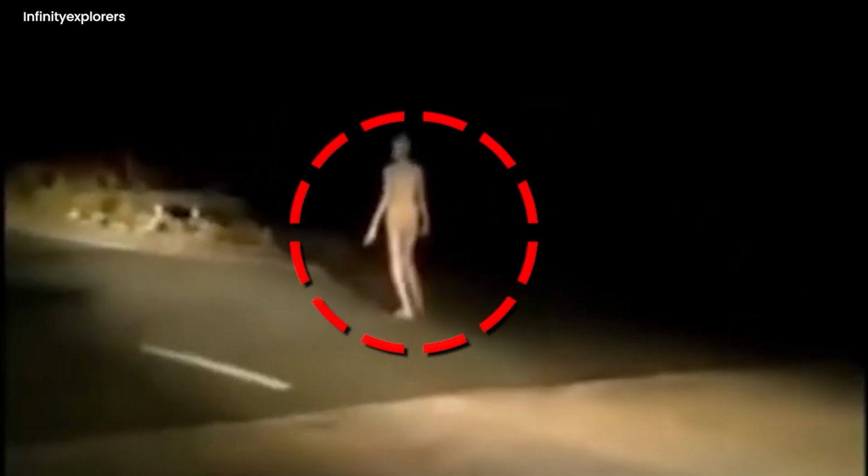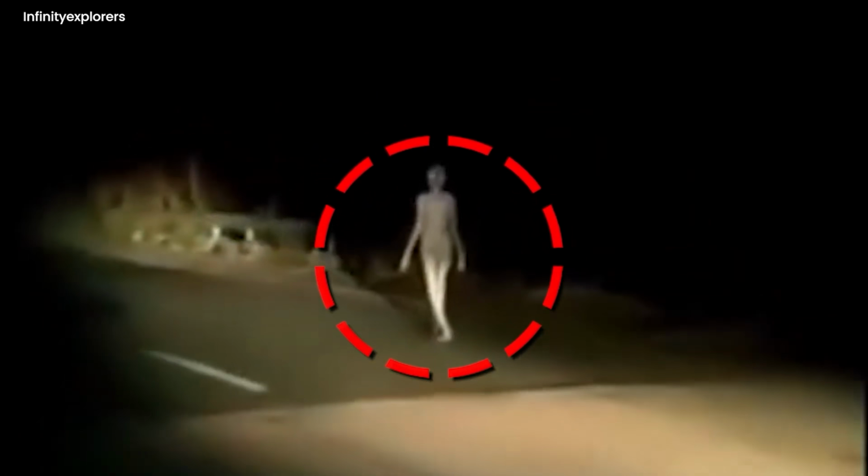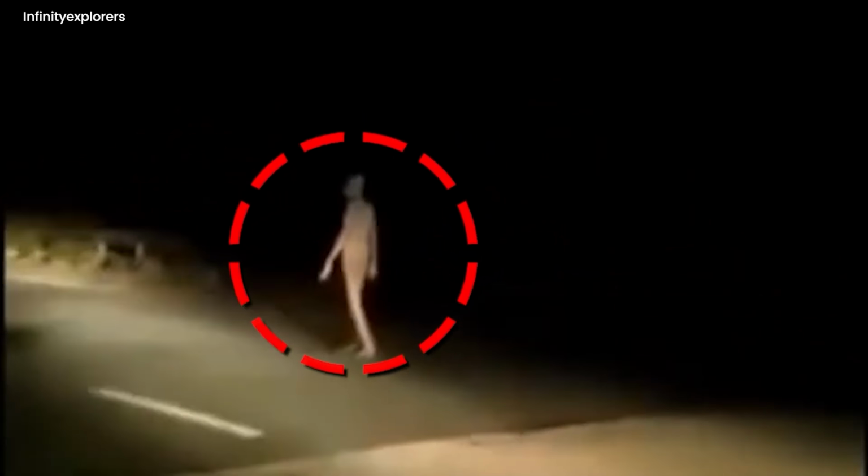Chilling biker adventure. In a spine-tingling moment, a group of bikers came face to face with the paranormal. They spotted a goblin-like creature with a skinny frame walking barefoot on the road. The eerie encounter left the bikers in shock, questioning the existence of supernatural beings among us. The unsettling sight of the mysterious being continues to haunt their thoughts, forever etched in their memories as a chilling encounter with the unknown. Ghost cat.